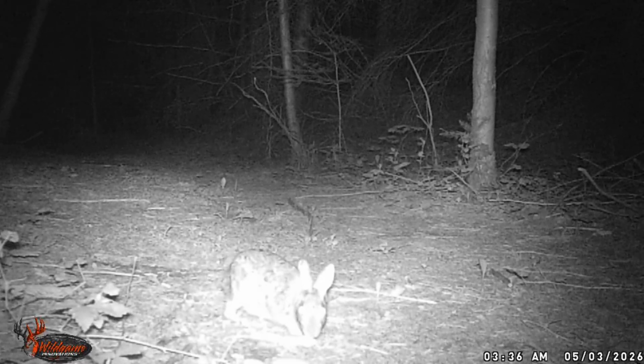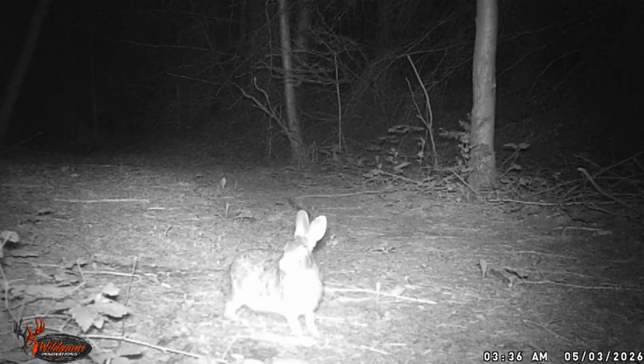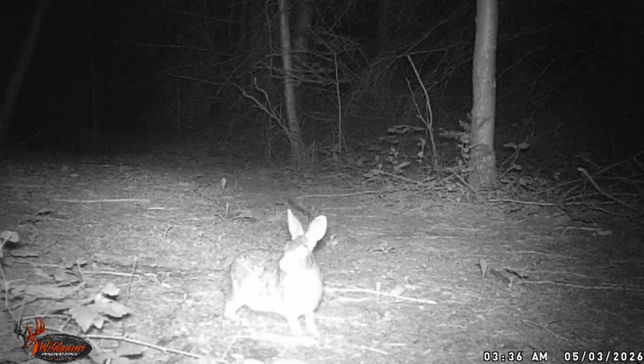Here we're getting up close and personal with the bunny. Looks like he's going in for a selfie there. Pretty healthy looking, that's good to see.